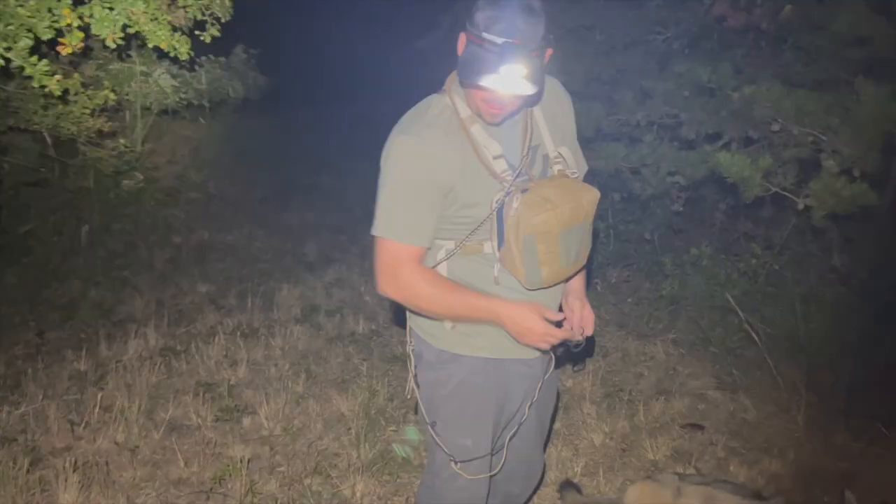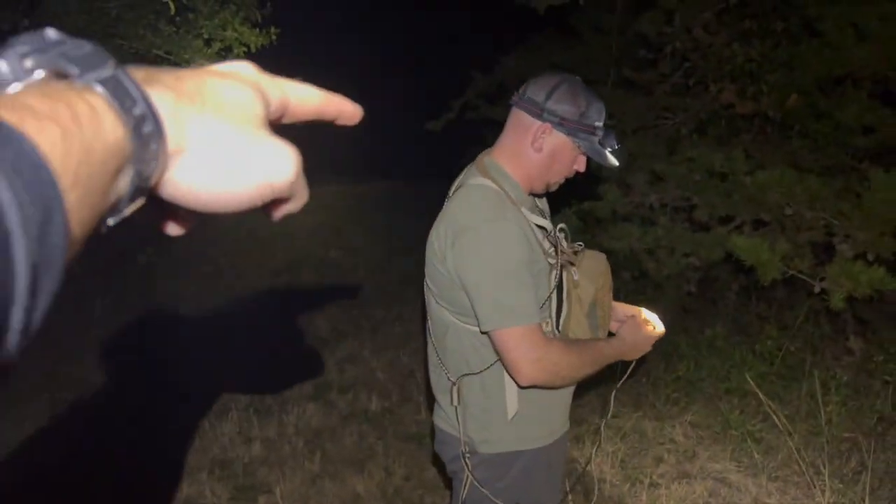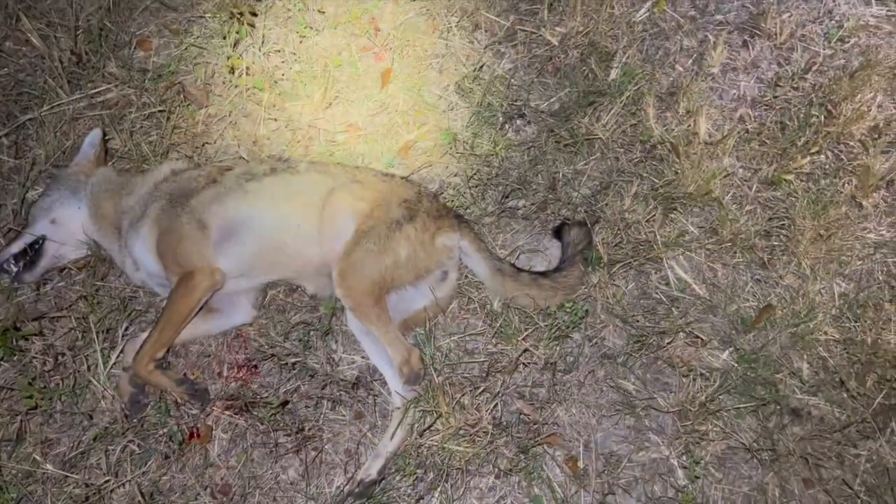Little nubby. They come right up this little trail, guys. There's a big patch of trees, and this field corners out down here in the bottom. Those dogs usually come out of there, and they usually come up this trail, or they go around these trees into this side of the field. And we were sitting right there in that little patch. And I mean, like I said, we're 50 yards from this dude.